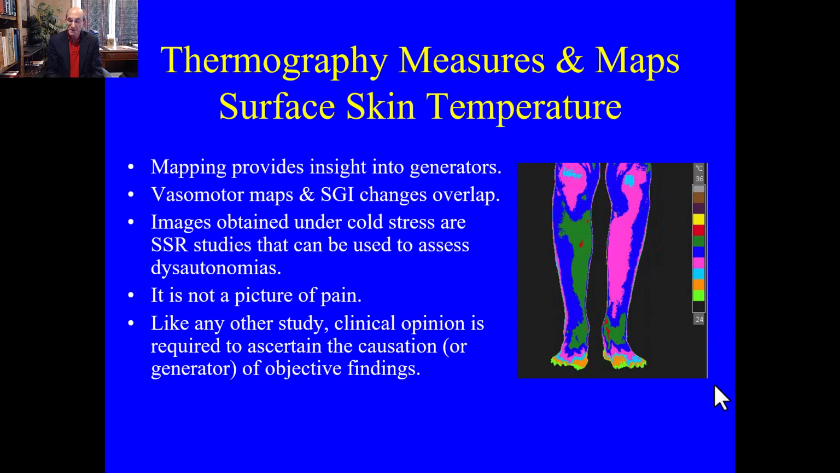And so if you put somebody under a cold stress environment, you can assess or challenge the sympathetic system and see whether or not it's working properly. And hence, vasomotor maps of that and visual imaging with infrared thermology helps you find out if there's something called a dysautonomia. They're more common than you think. It is not a picture of pain. Like any other study, clinical opinion is required to ascertain the causation, or the generator, of the objective finding.